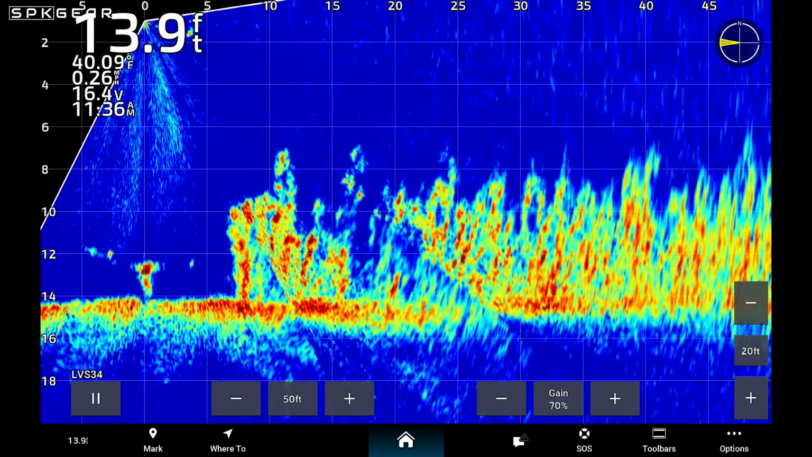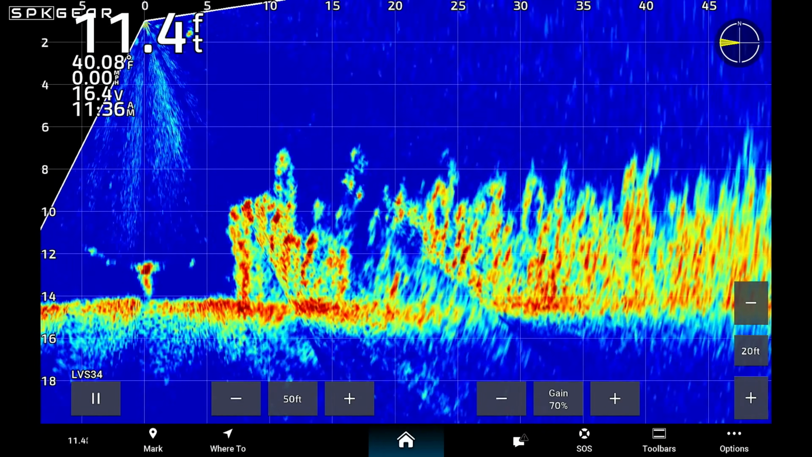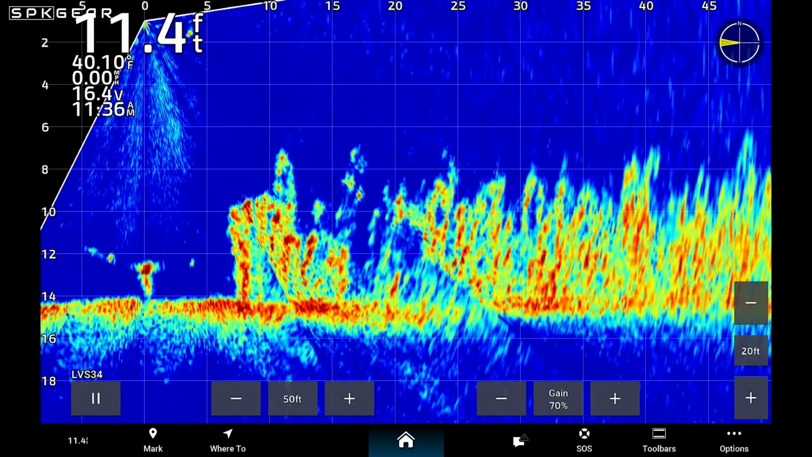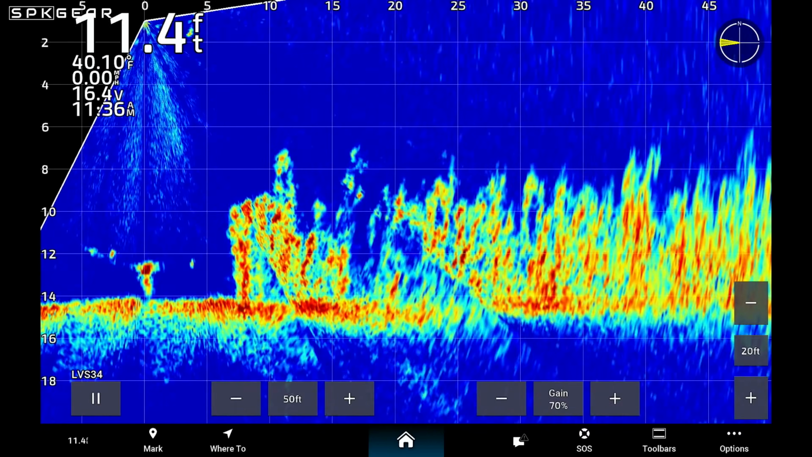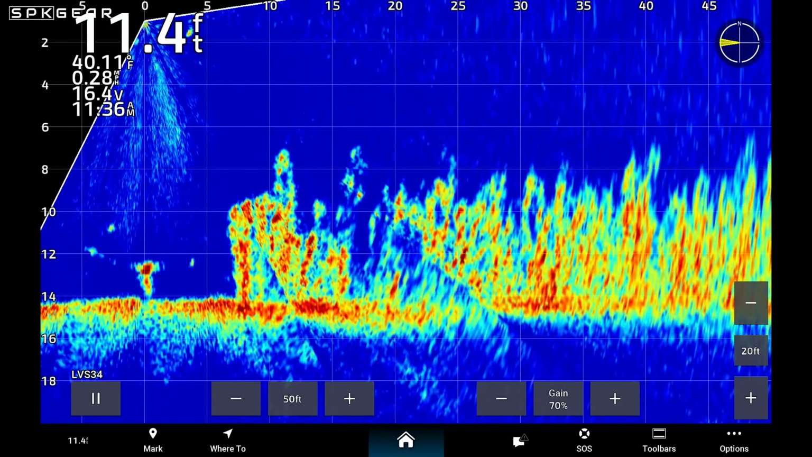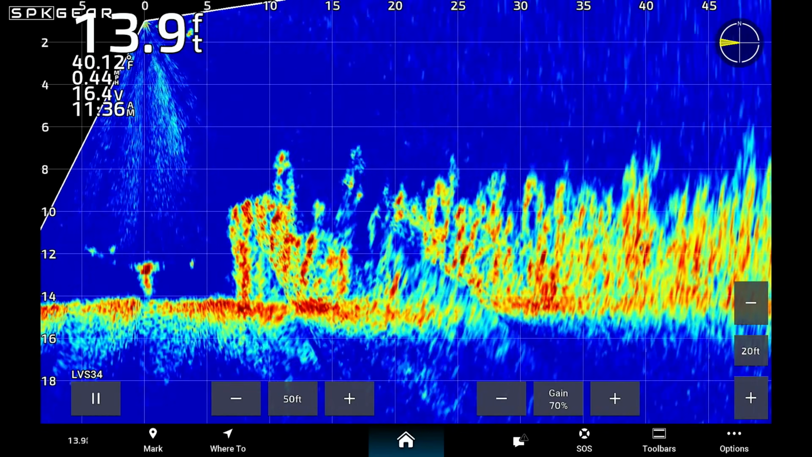So another real benefit to Livescope is you can not only find fish, but you can find structure, you can find weed lines, you can find trees, stumps, rocks, drop-offs, ledges. You can put yourself right in a precision spot that you could not do with other fish finders.